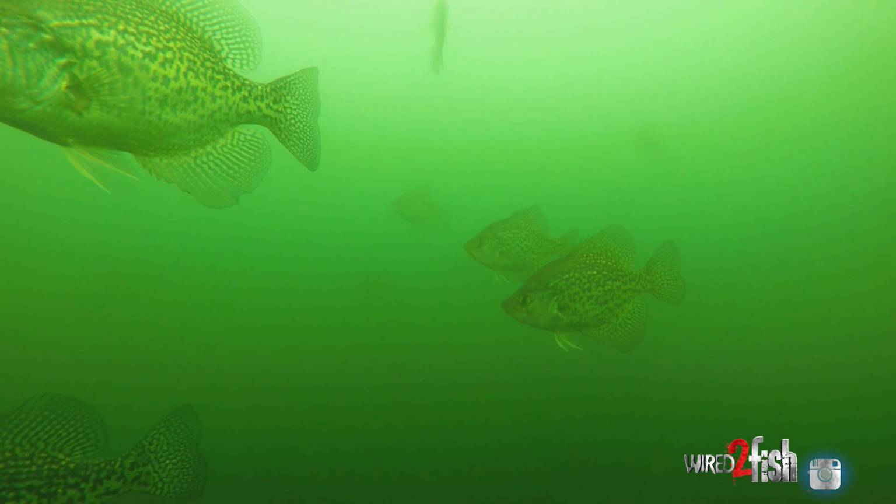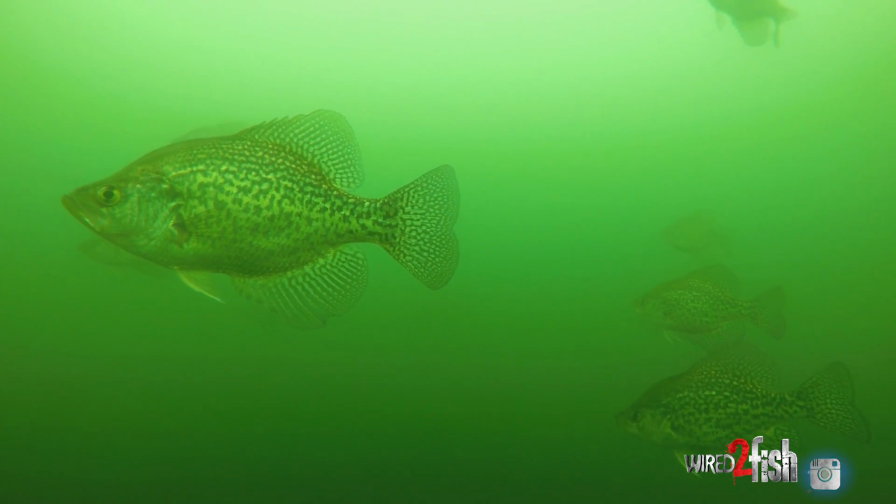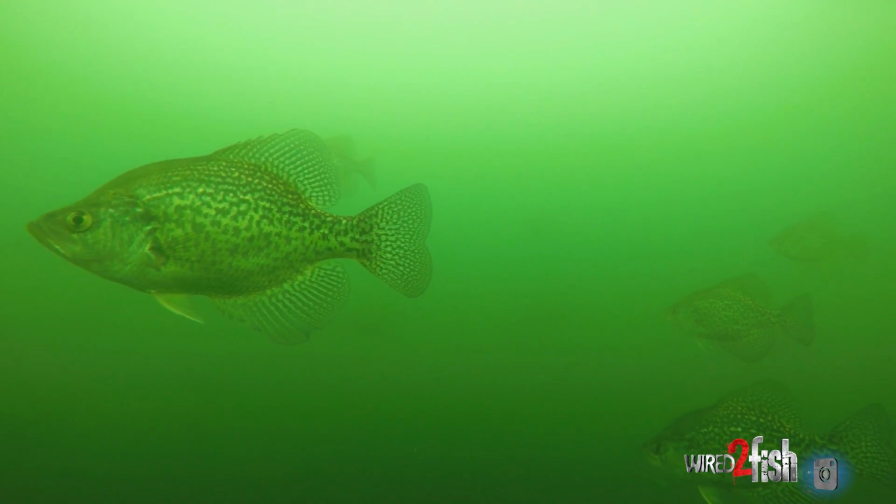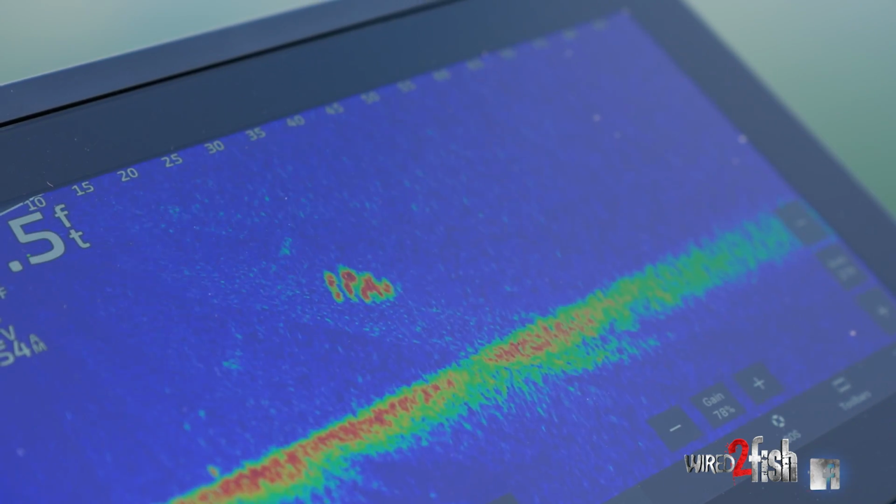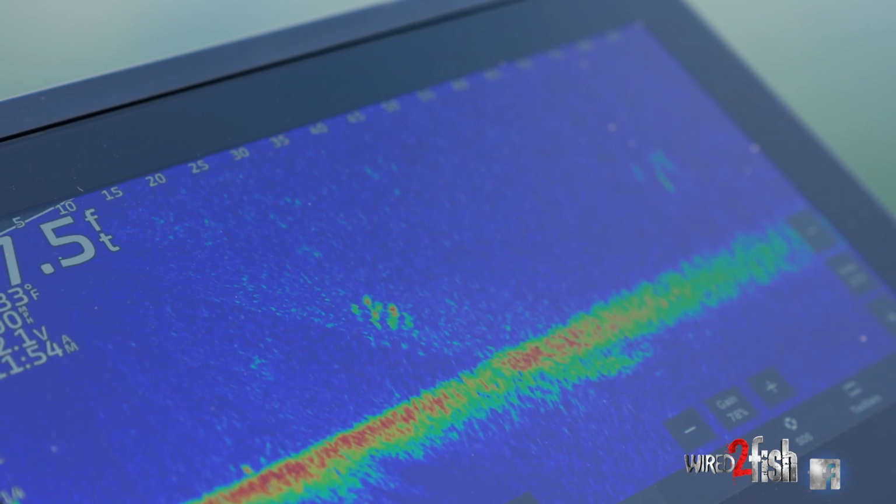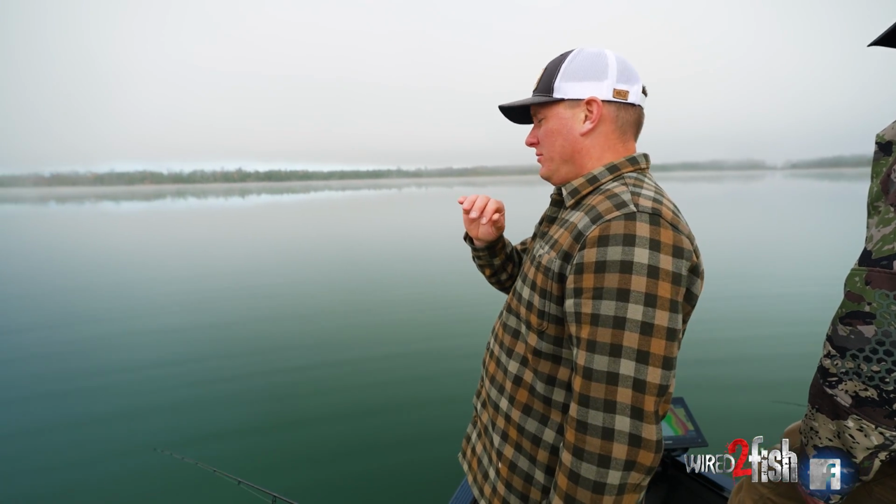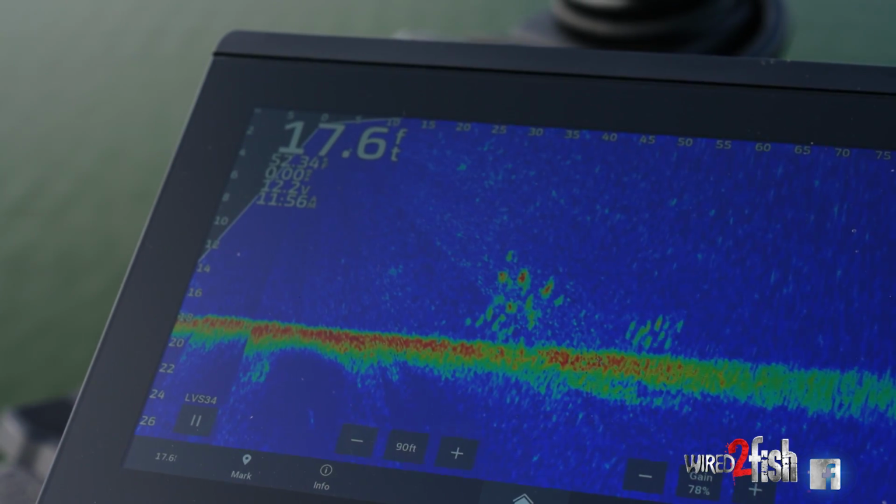When you get on the hunt for basin fish, that's all they're doing is roaming. They get suspended off the bottom, and if you have fish that are any more than like 5 feet off the bottom, 100% that's all they're doing, is just roaming. Now, if you find fish tight to the bottom, they're probably feeding.